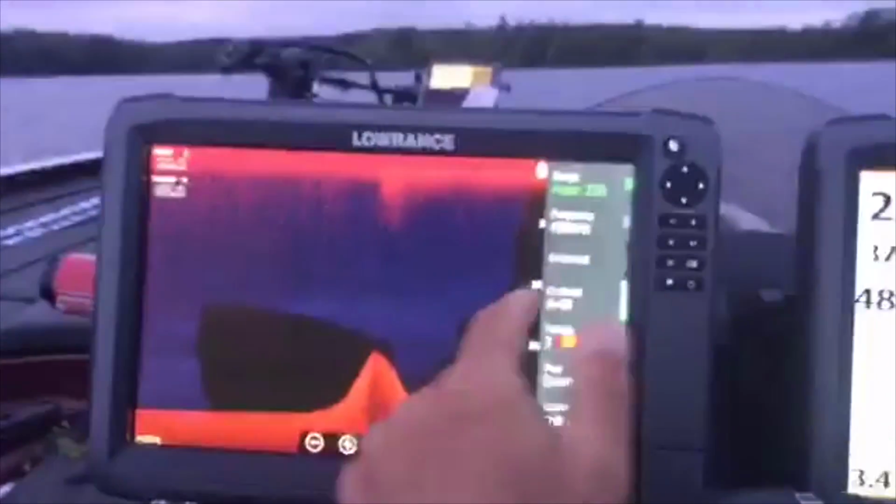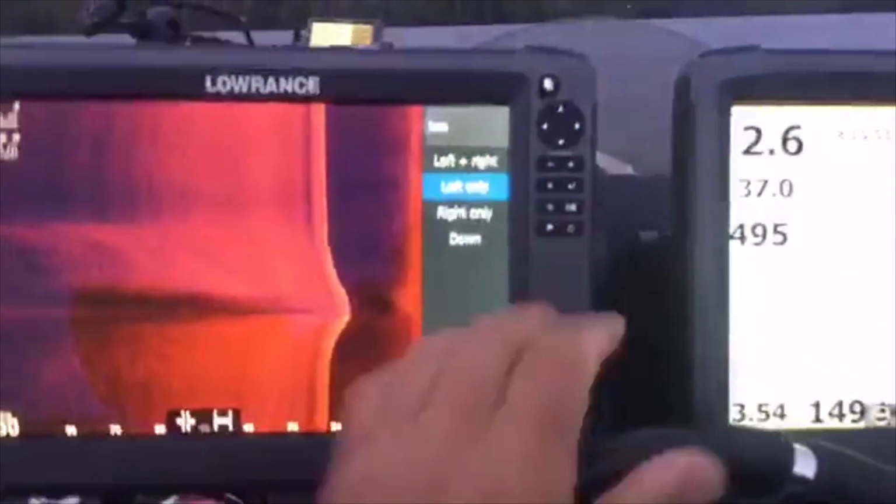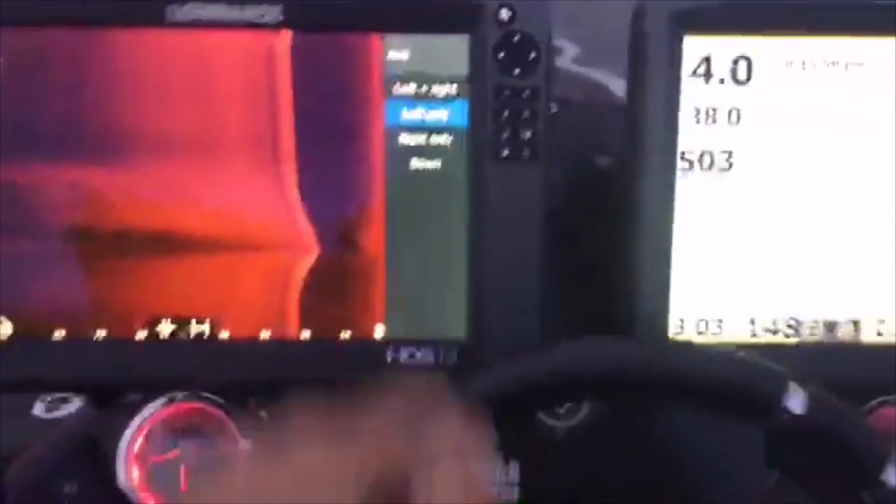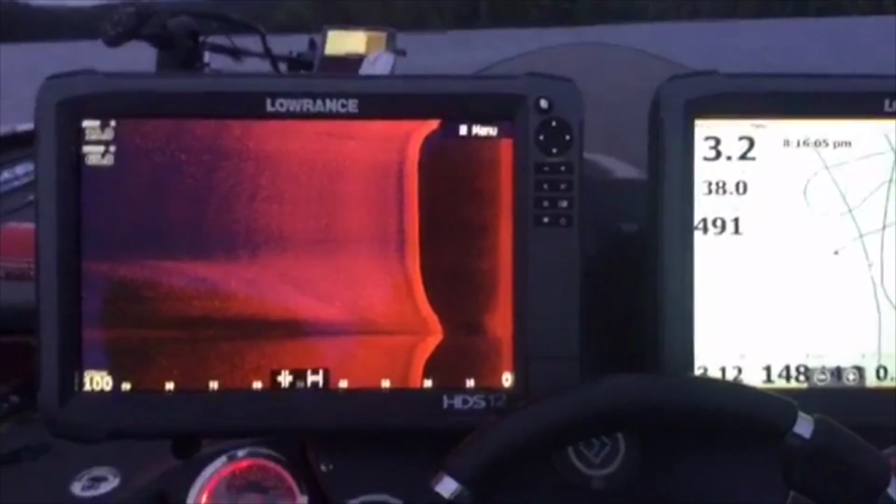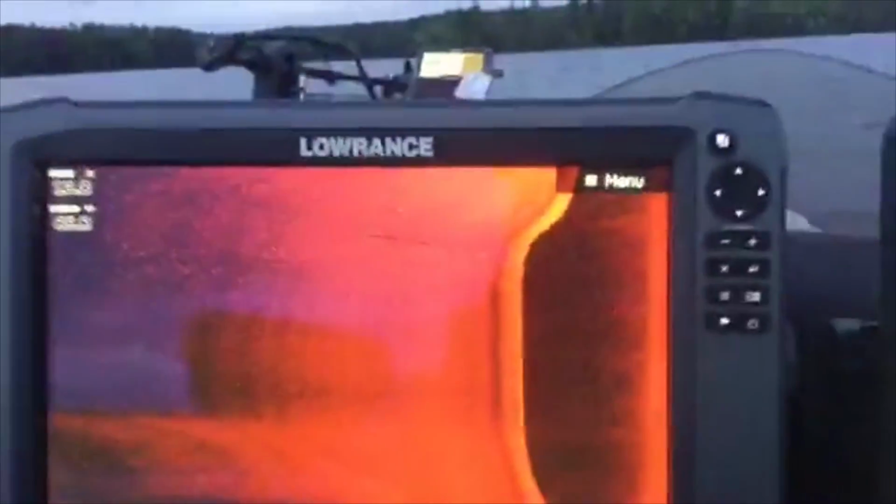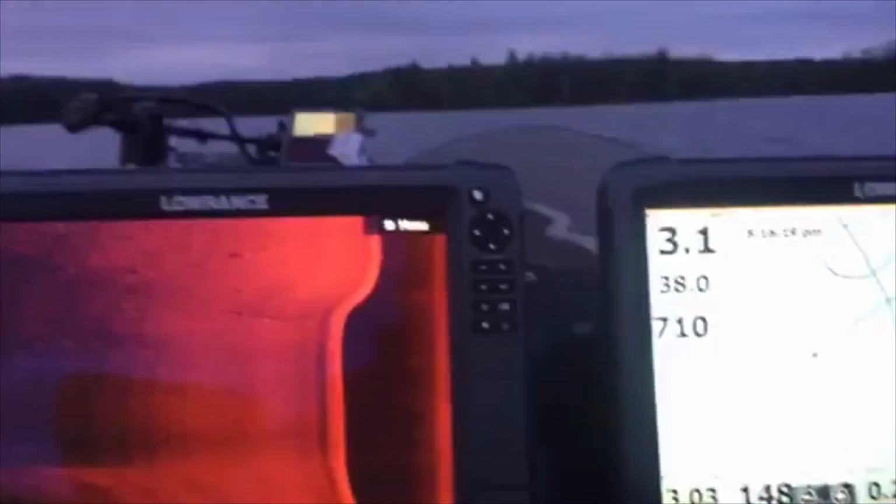Let's go. What view do we want over here, guys? Let me see your comments. Looks like I'm going to come across on the left side, so let's go to left only. We're going to miss it by about 30 feet, I think. See what it looks like from the side. Well, that looks weird. That's just like a straight line or something. Might have been because I was turning. Nice hump though, with some gravel on it. Let's go back over there.